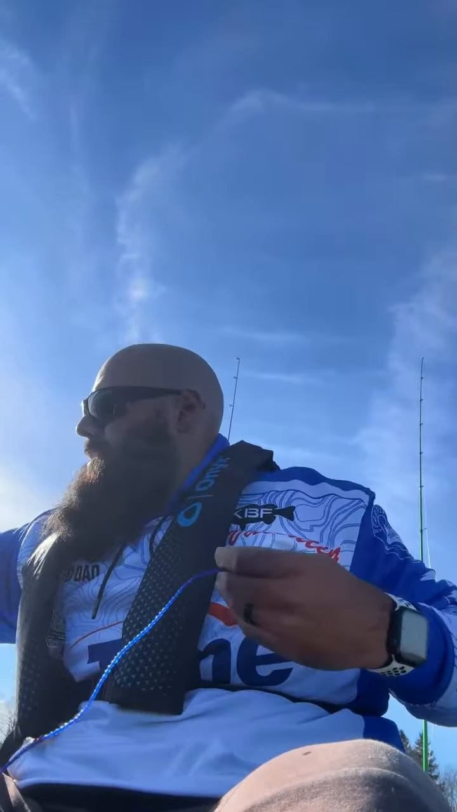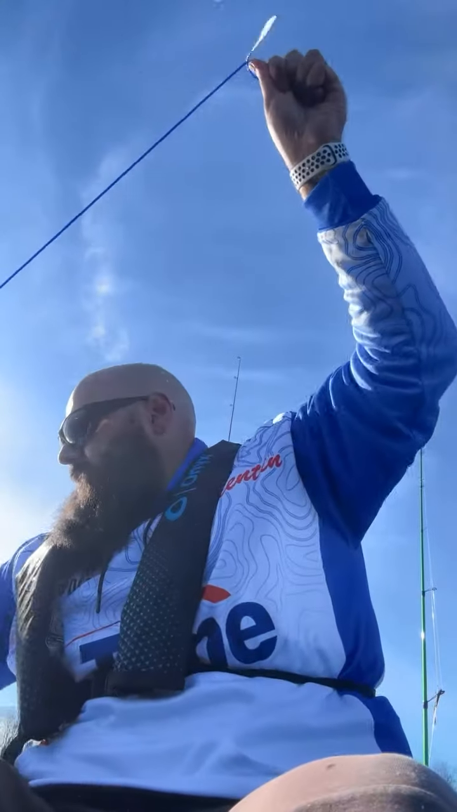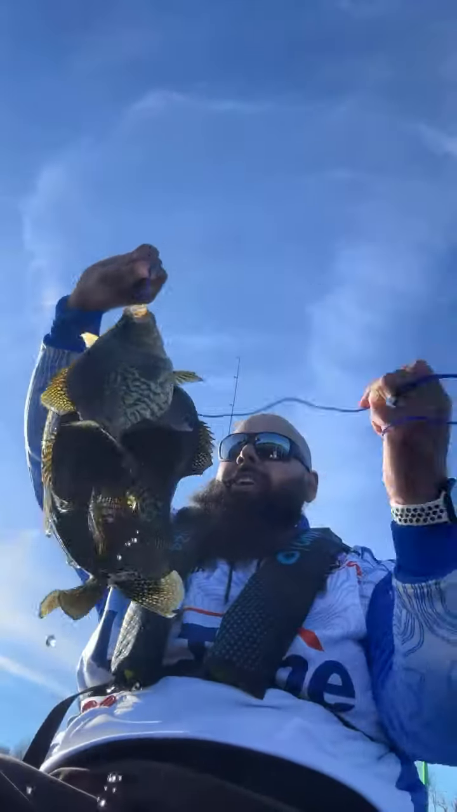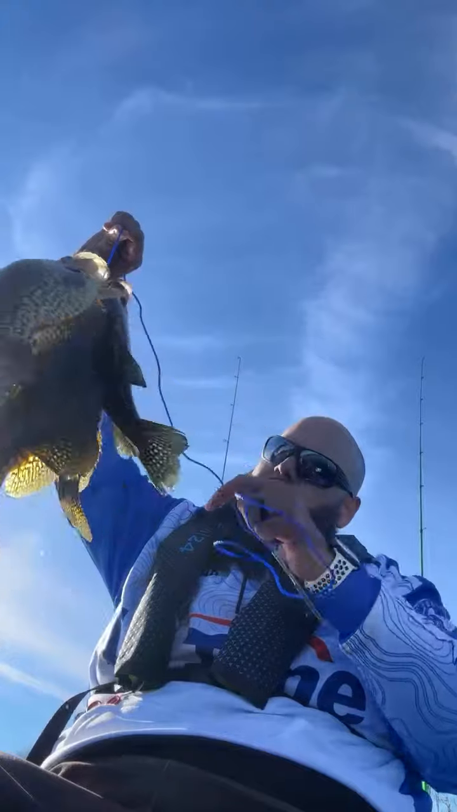I don't even want to see what Jake got. Jake probably got like 10 fish, dude. But we'll add this guy here to the stringer. Yeah, so this is what we got cooking right now. So that's number 5. We got one in here that's pretty sizable, man. He's a chunk. So there we go.